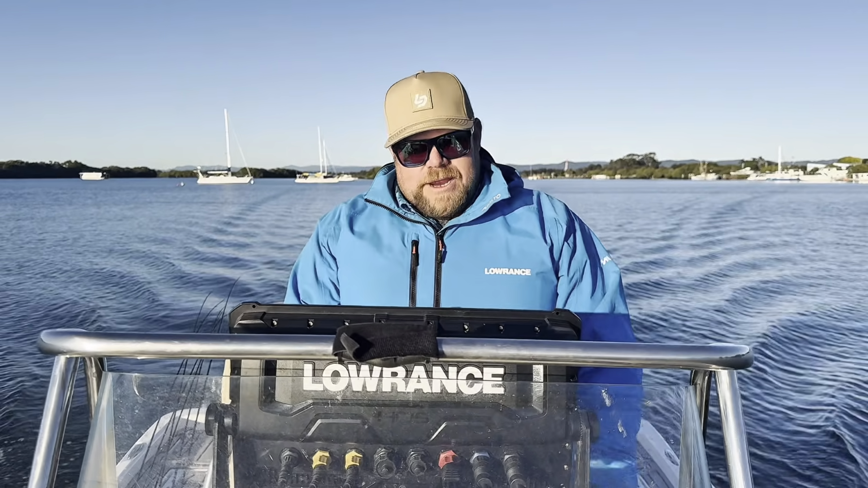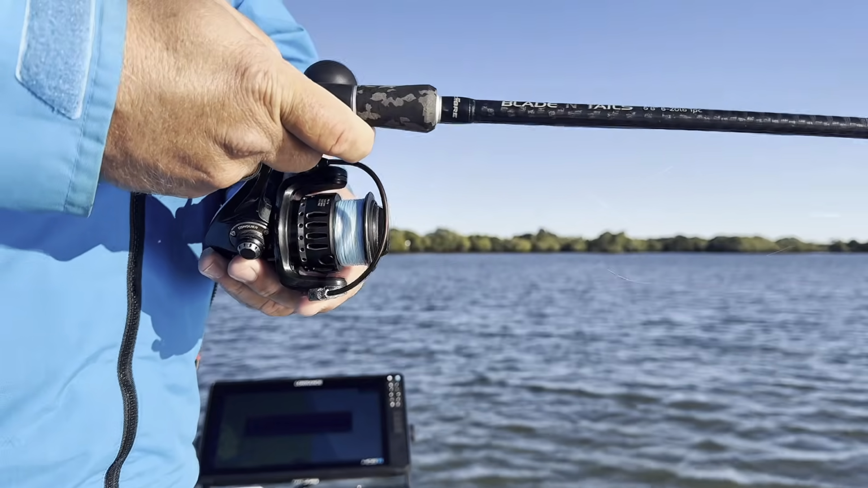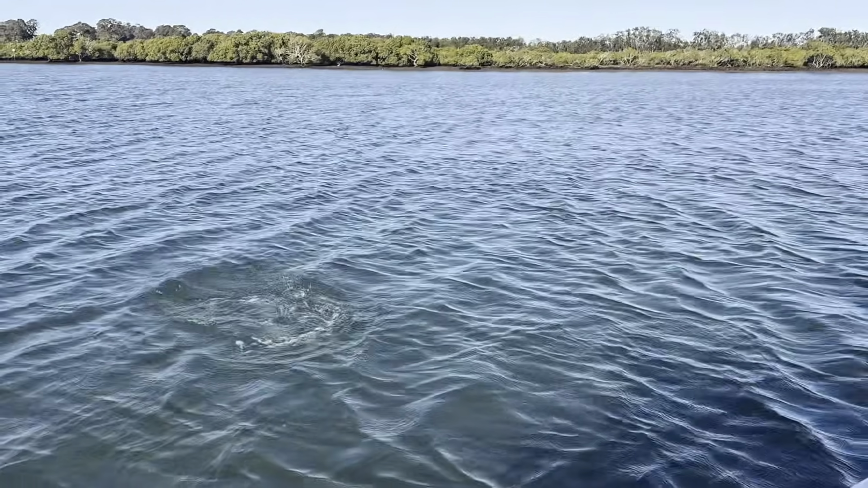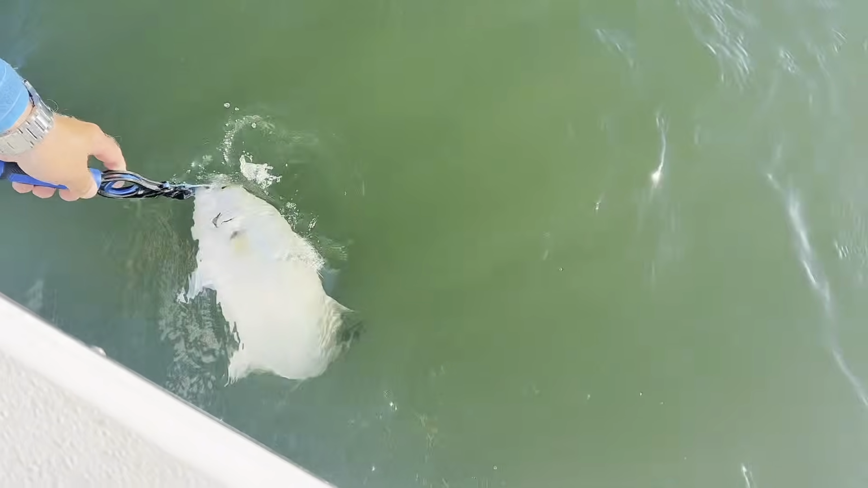I'd be lost without my Lowrance units on the water. I rely on them every part of the tournament day. Whether it's navigating from your spot and making sure you don't end up high and dry on a bank, to looking through and pinpointing those prime locations.